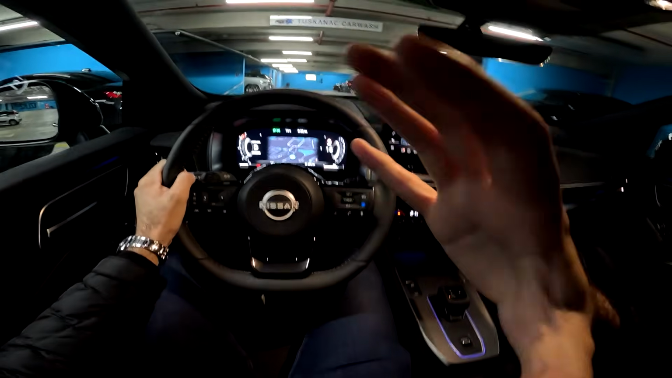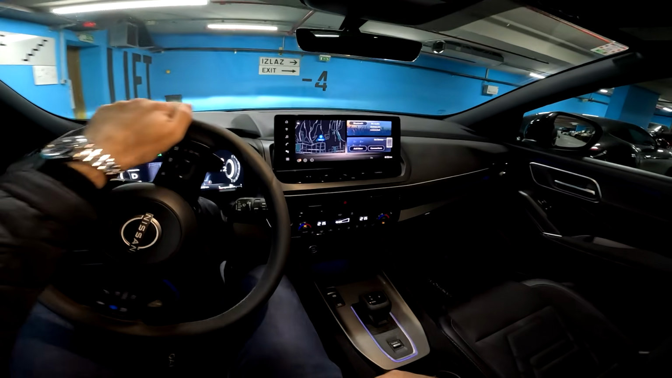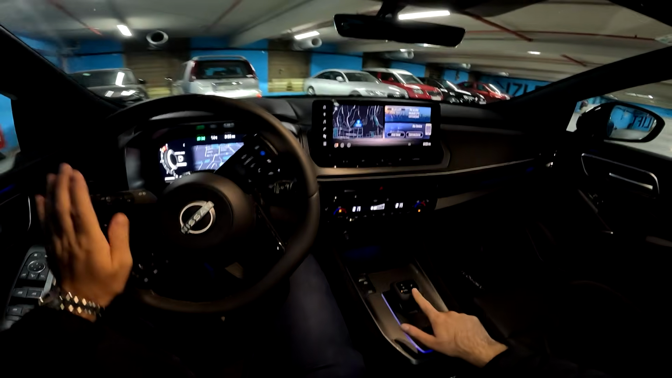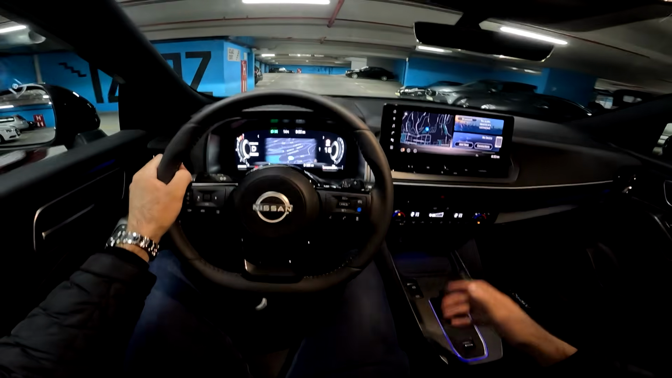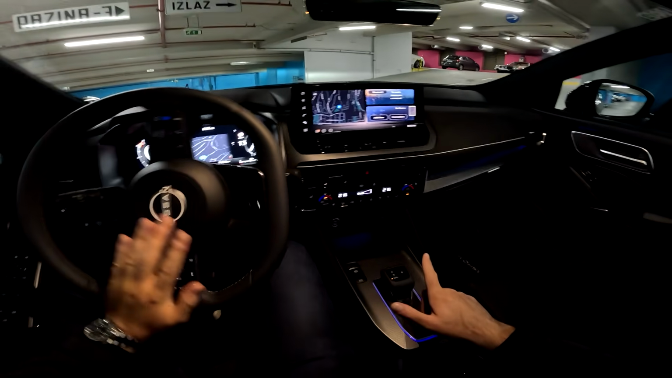And let's start with the details of the particular model that we have in our video, which has the mild hybrid powertrain, 158 horsepower, mild hybrid paired with the automatic CVT transmission that works very smoothly. You will see that the drive itself is so smooth and so nice. Now the other option is 140 horsepower mild hybrid, so those are the mild hybrids.